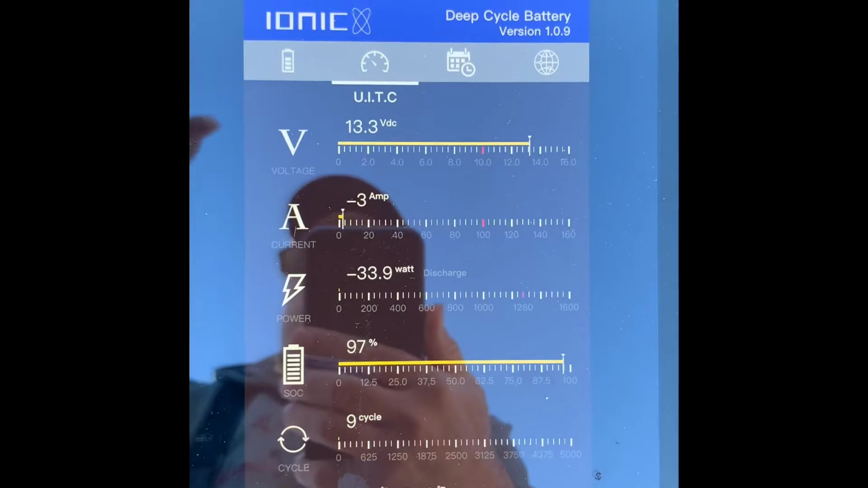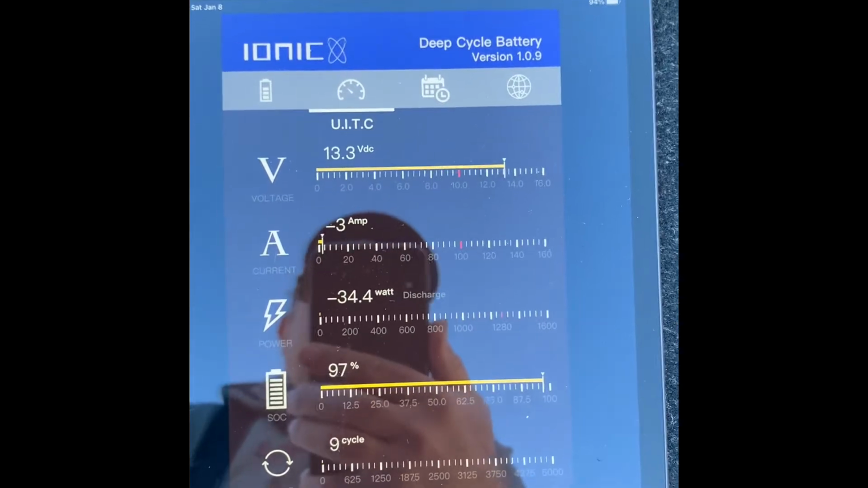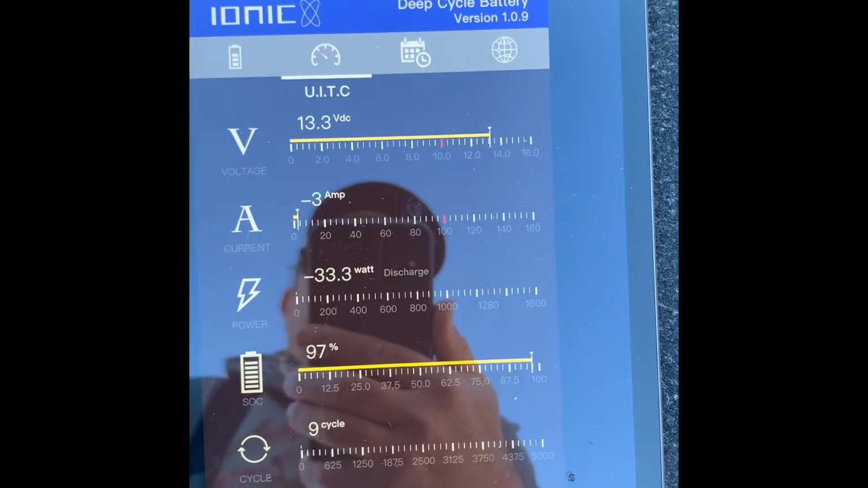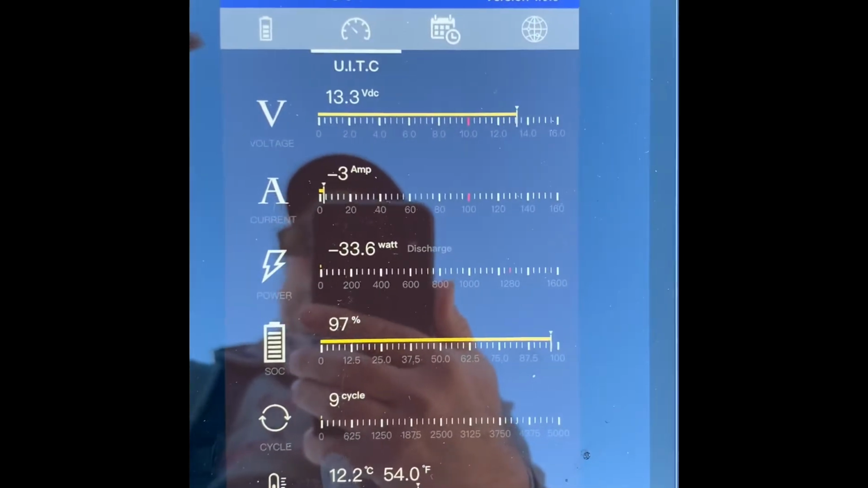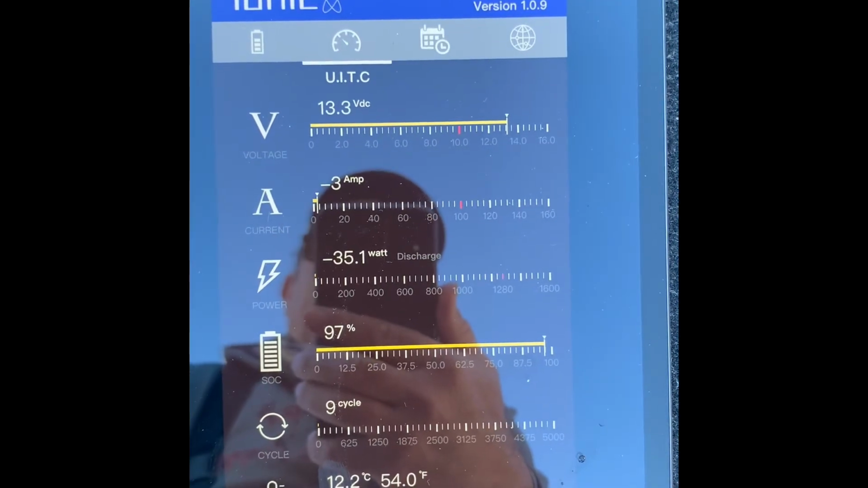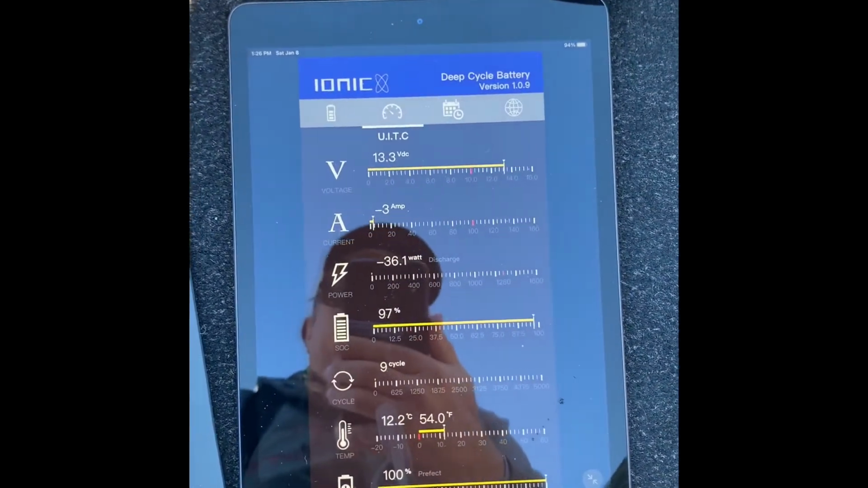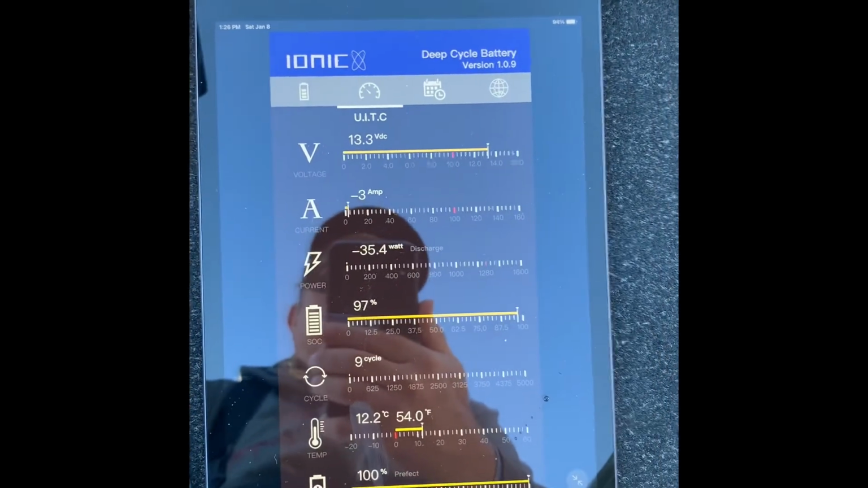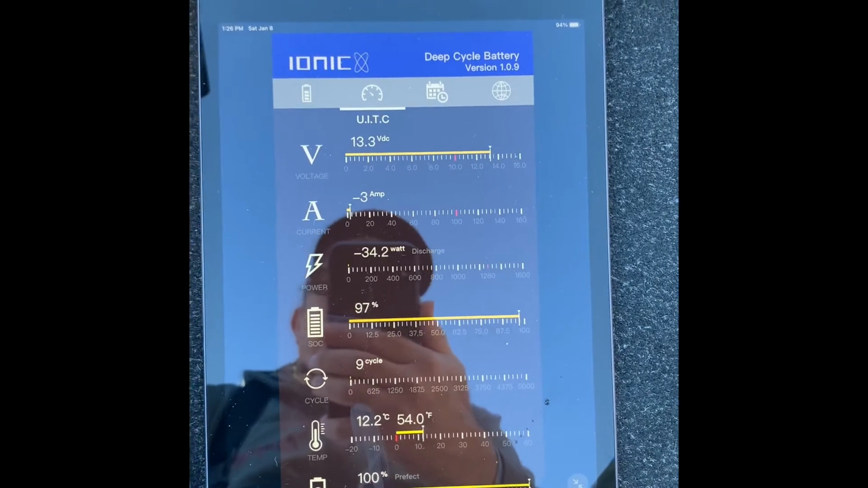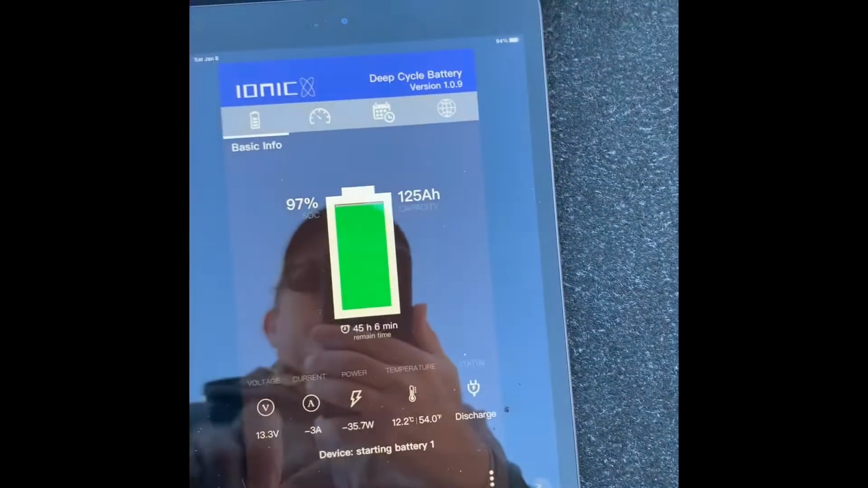Again, I'll go back to the split screen, down view or clear view, 33 watts, 3 amps. Back to the forward-facing sonar Livescope. So all the guys are saying that these things are power hogs. I don't see it, and maybe because they're running additional graphs. I'm just running the one graph here on the console, one on the console, one here, and so that's the actual power usage. And like I said earlier, I'm at 97%.